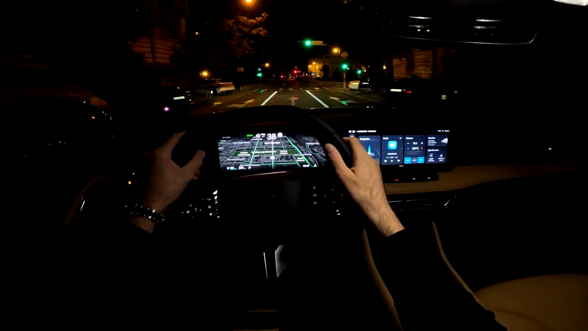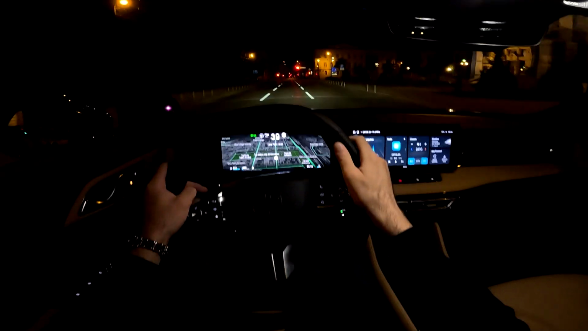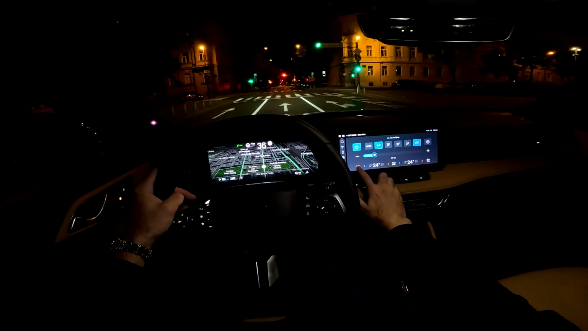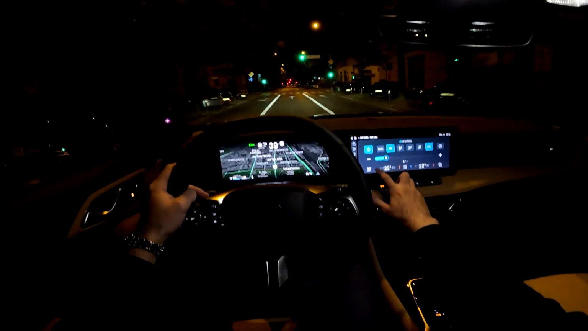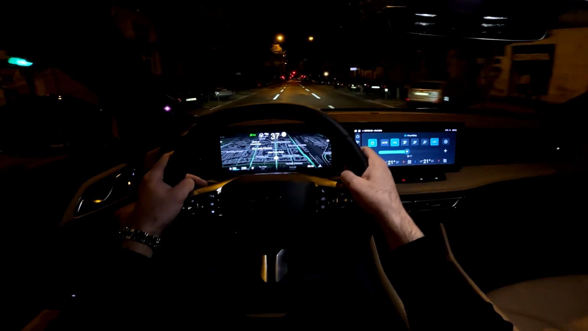And also I want to show you the AC controls and also the heated seats controls. So if we go here, here are the heated seats, so for both the driver and then for the passenger is here, and you can adjust the temperature here and the air blower in here.